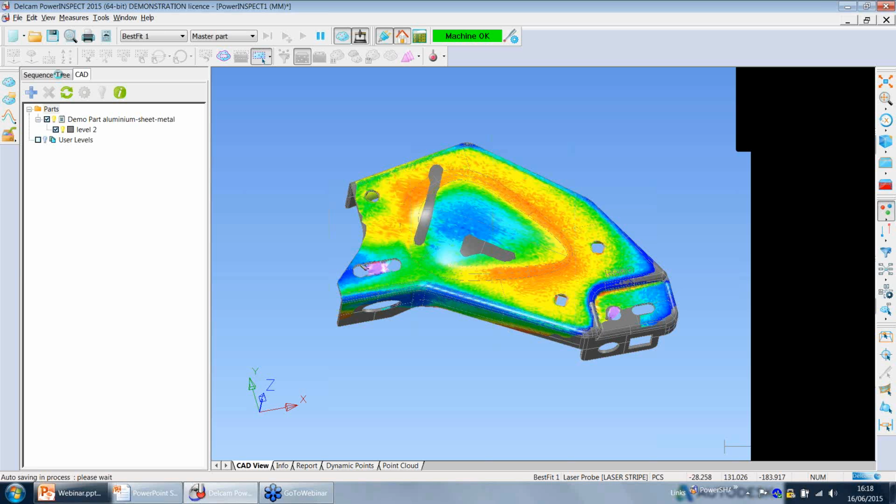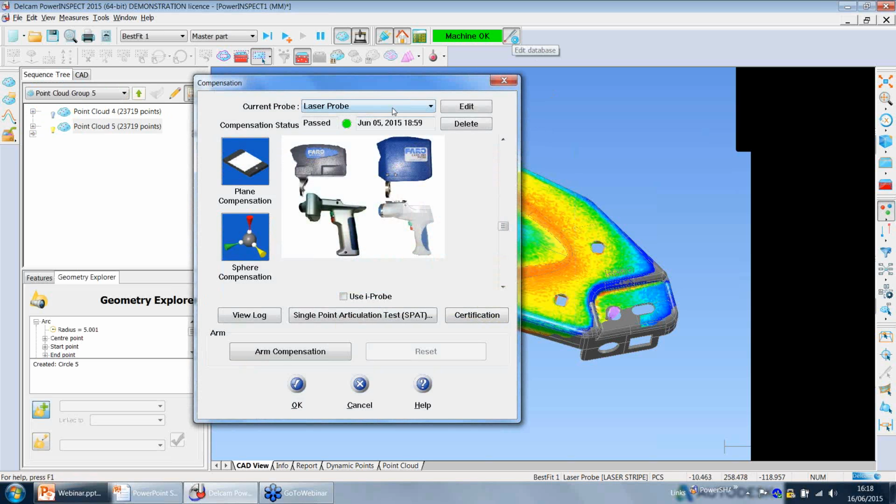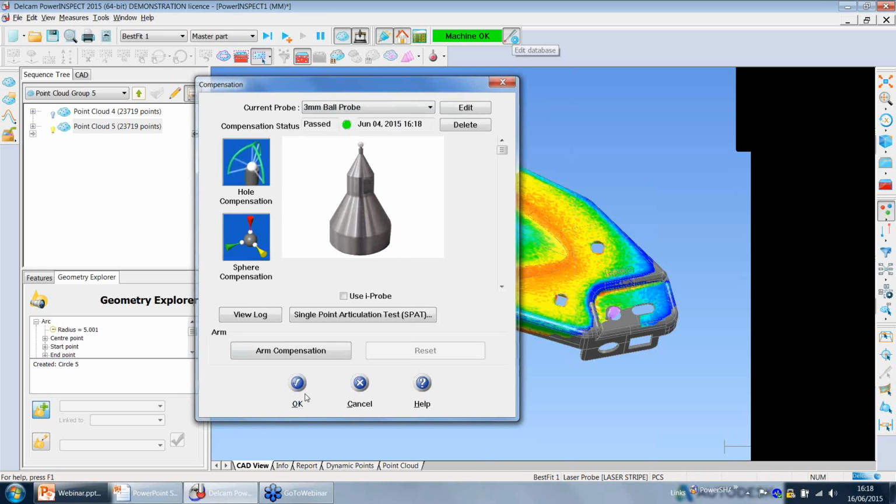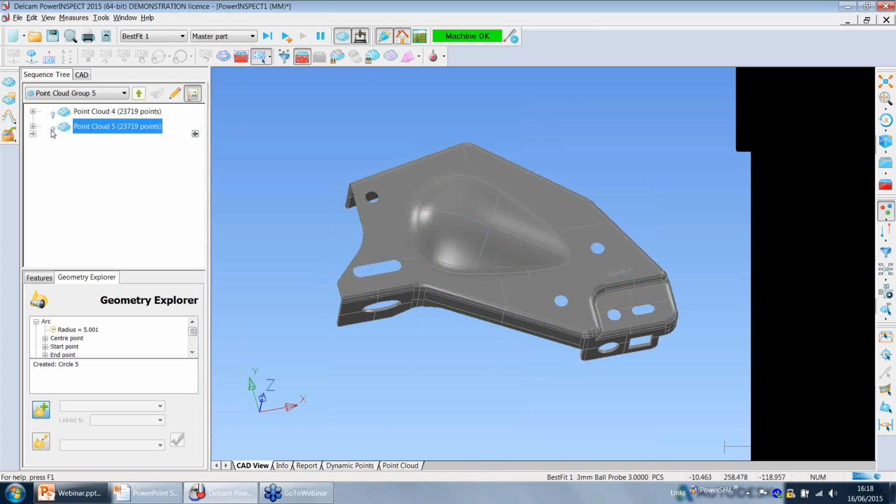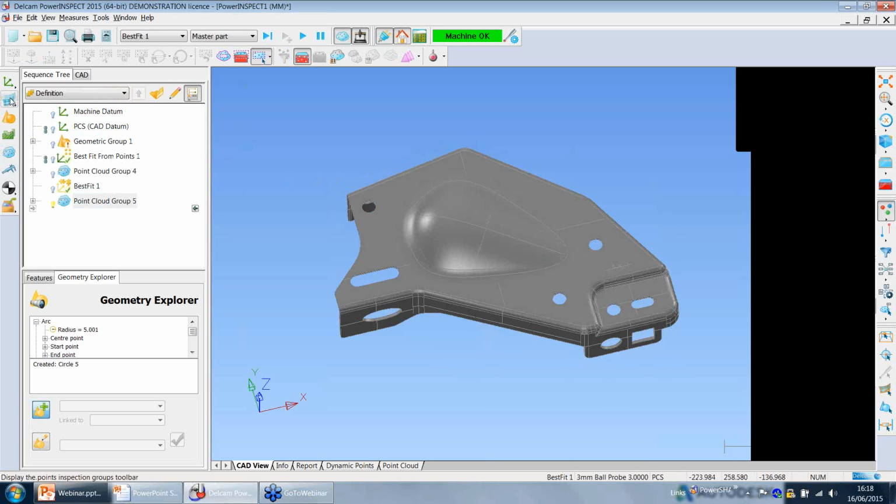To do that, we just click here, edit database, and from here select our tactile probe, which is in this case a 3mm ball probe. Click OK. Job done.